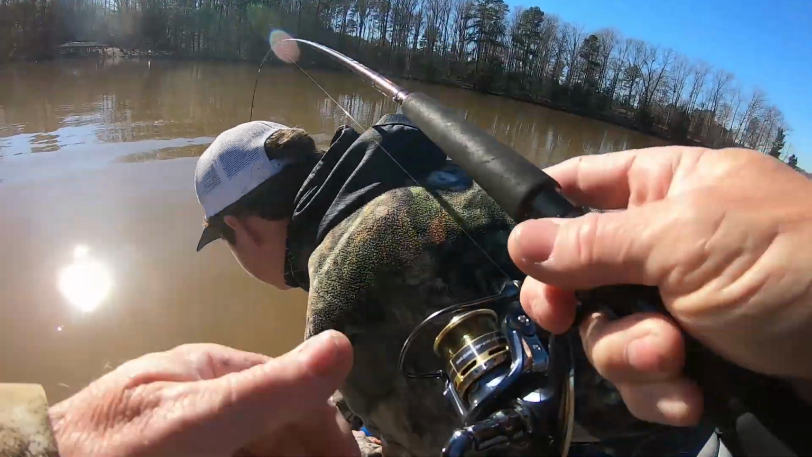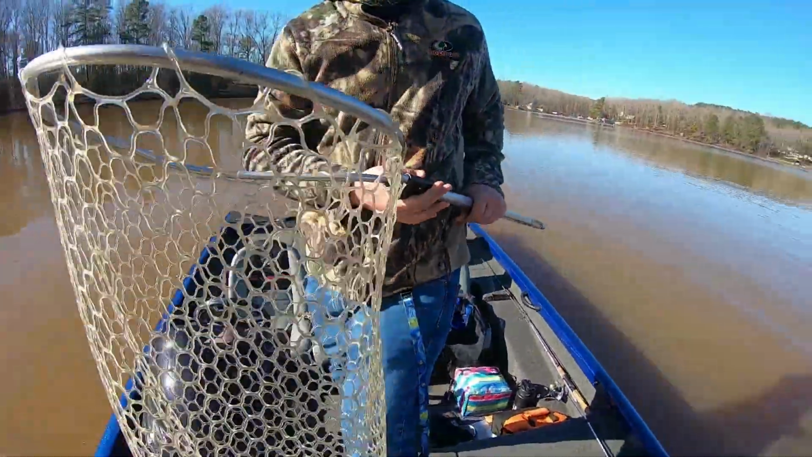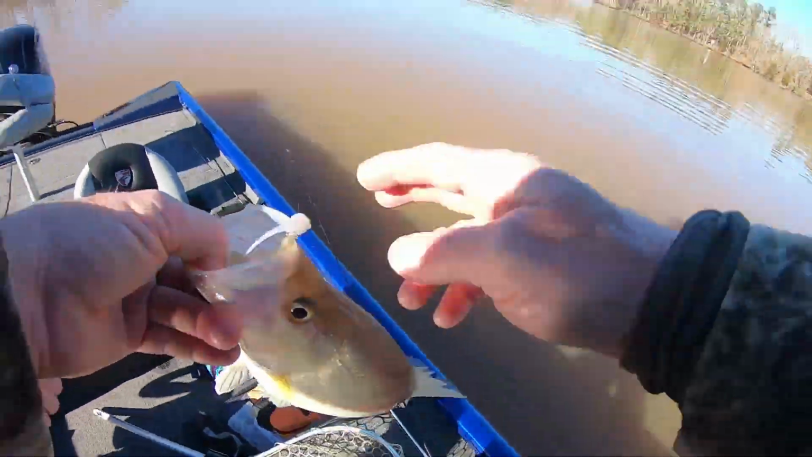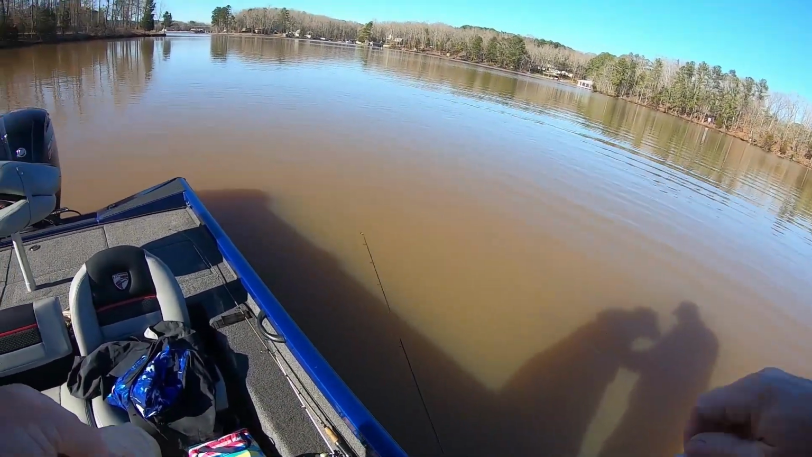Oh, it's a nice one. He didn't look that big. No. He was down there about 15 feet, guys, just hanging. I told Mason, let me throw it at him one time, and bam, I said, hook's in him this time. So that's a good hook.